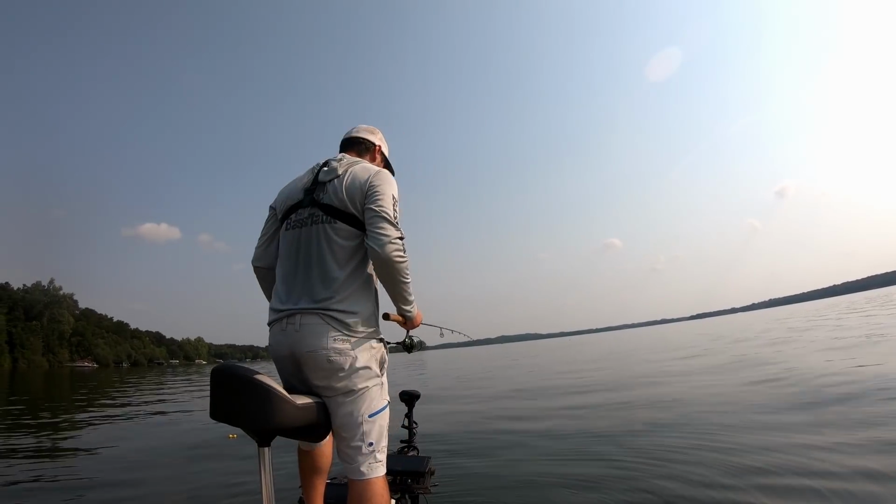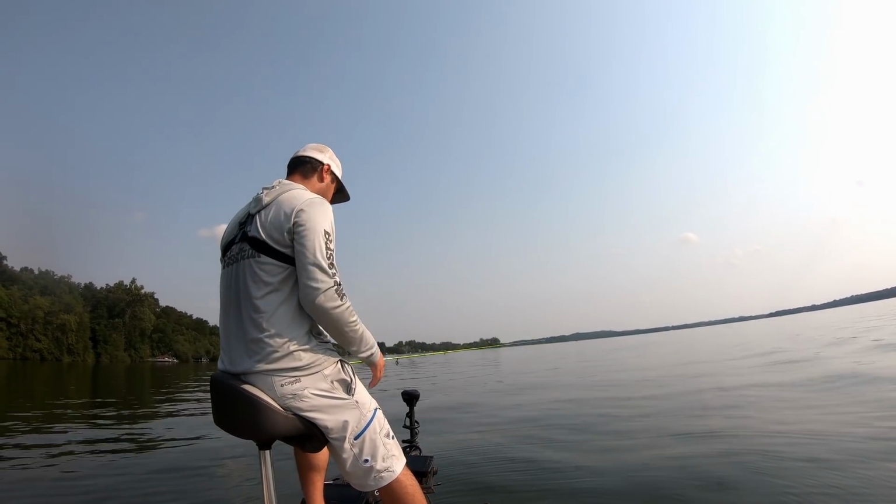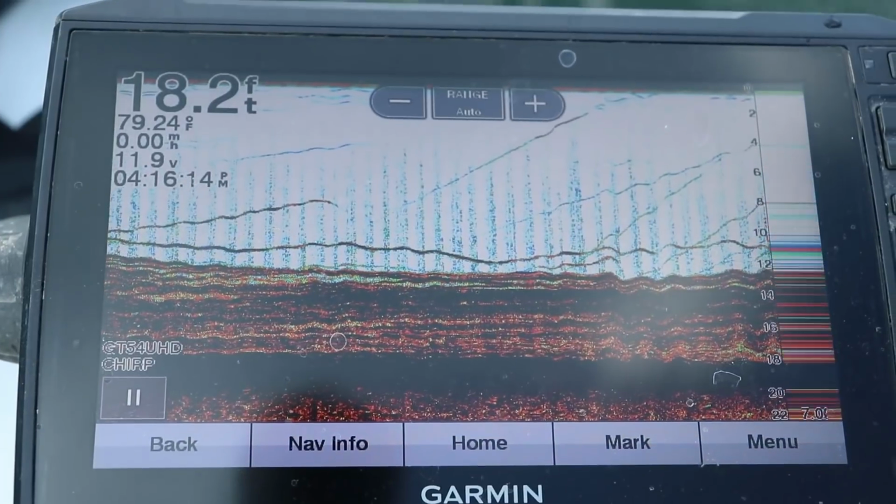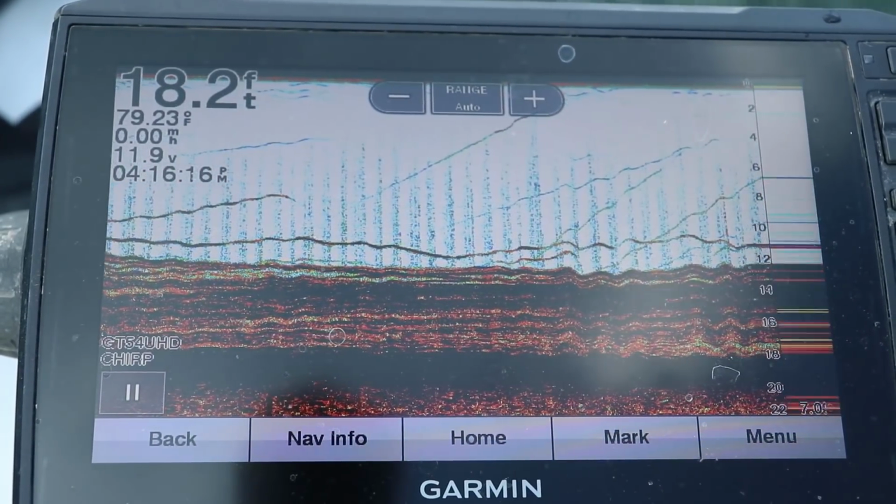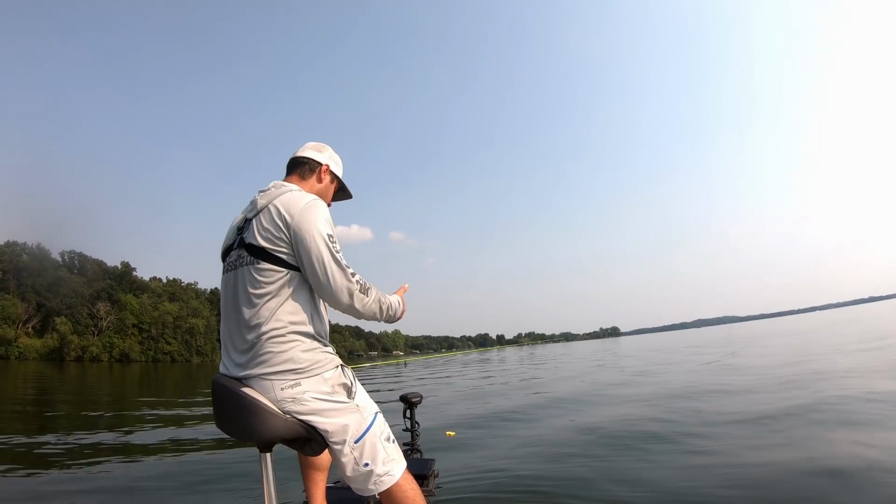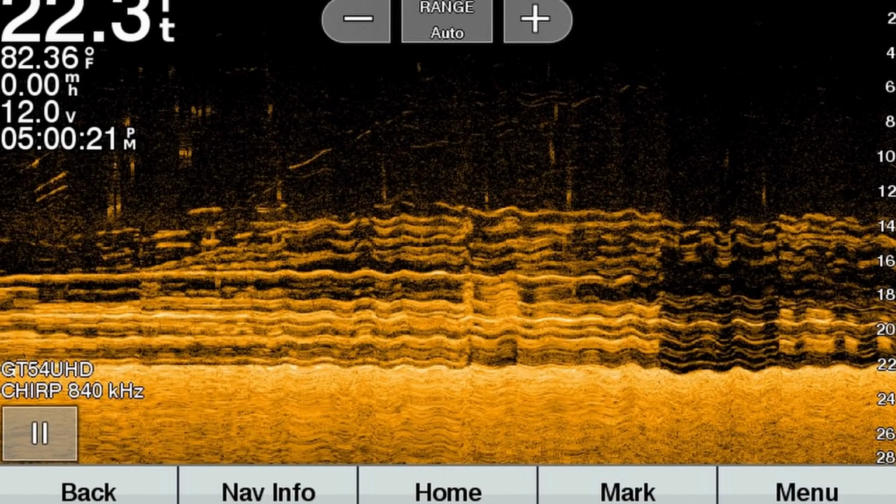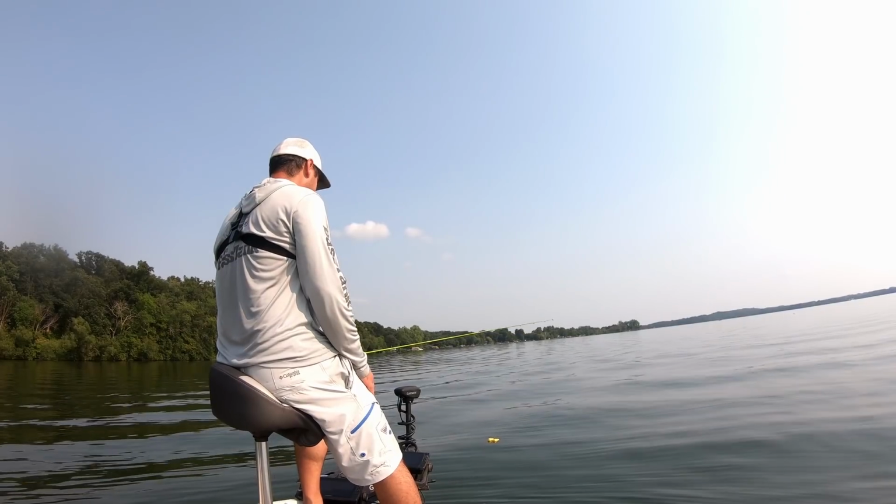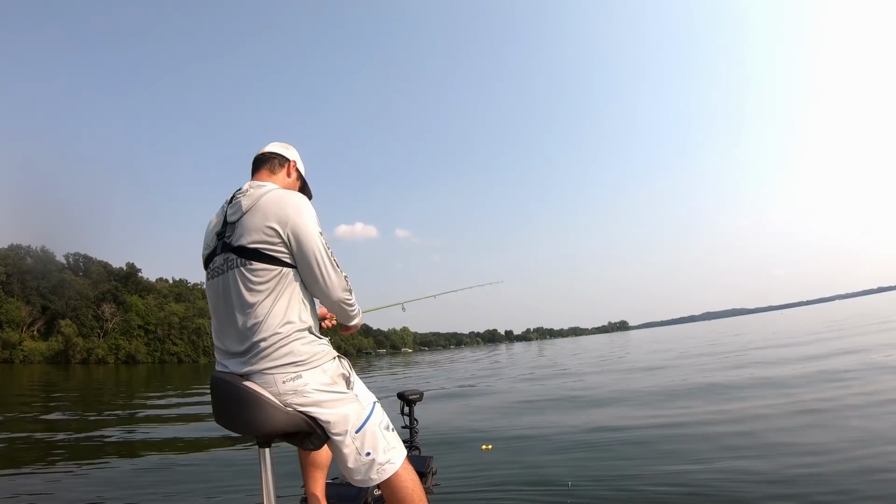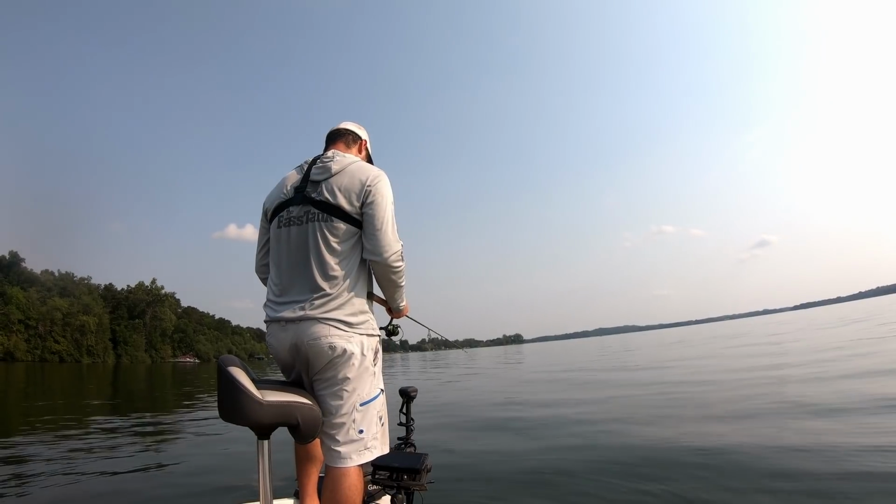You know, this is the time of year you can really use your down-looking electronics, your 2D sonar, your down imaging. These crappie are probably going to be in deeper water, and for most of the states that you guys fish, you can get over the top of them. You know, they're not scared if you are in a boat. They're 22, 23 feet down. If you try doing this when they're on a brush pile or a weed edge, when they're in 8 or 10 feet of water, they're probably going to scatter. So if you're looking to vertical jig, now is the time.